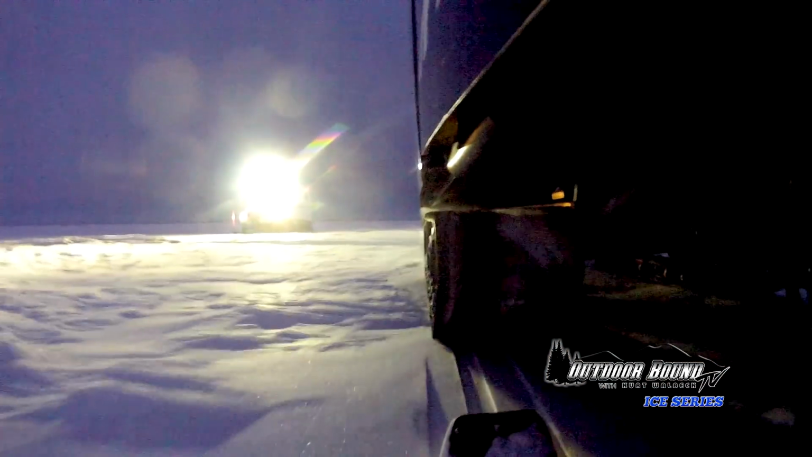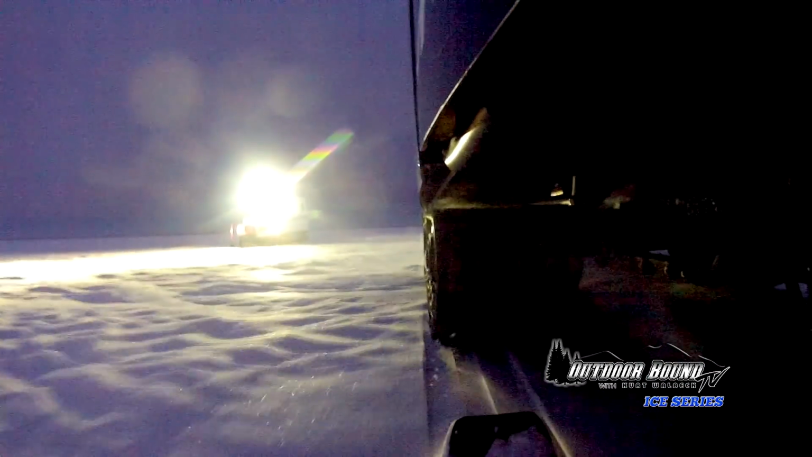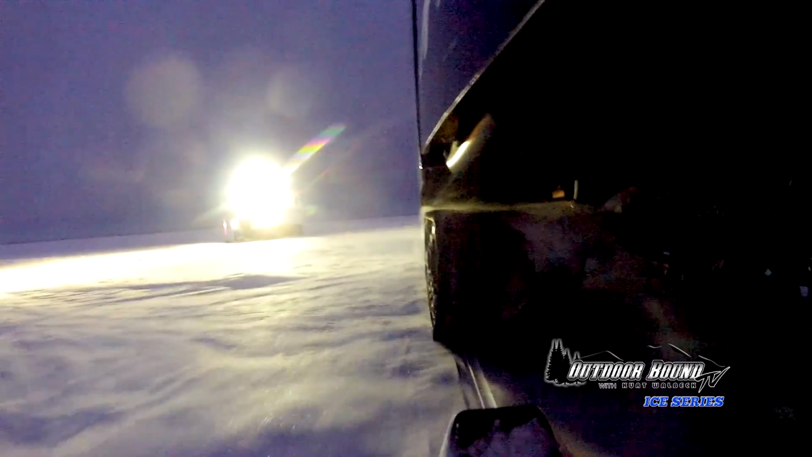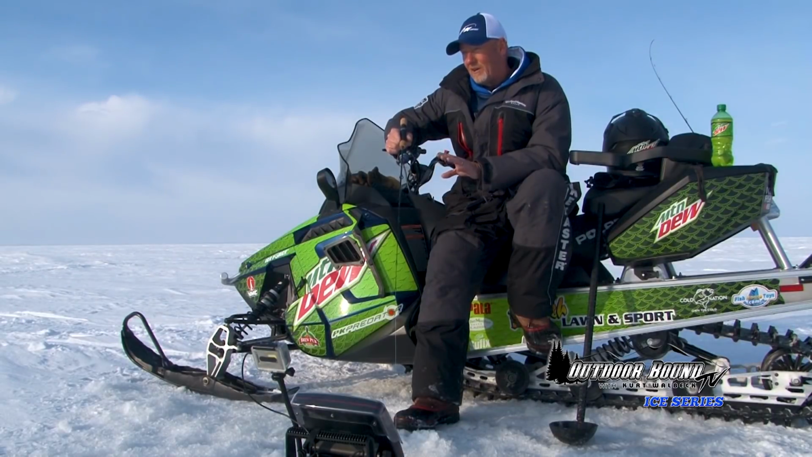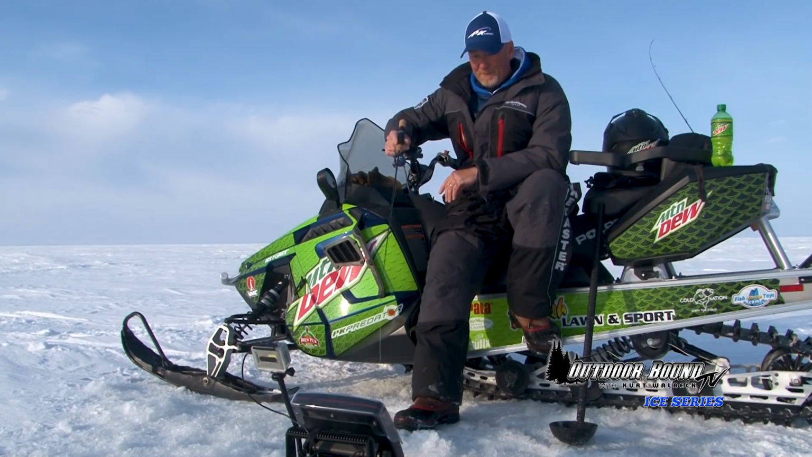The best way to travel though here on Lake Winnipeg that I found is either by snowmobile, snow bear, or if you've got an ATV or side-by-side with tracks. I don't know that I would venture out here with just tires on a side-by-side. Our Polaris has tracks on it, and we'll bring it out a lot of times. But the good old snowmobile, great way to hop around and hole hopping like we're doing today.